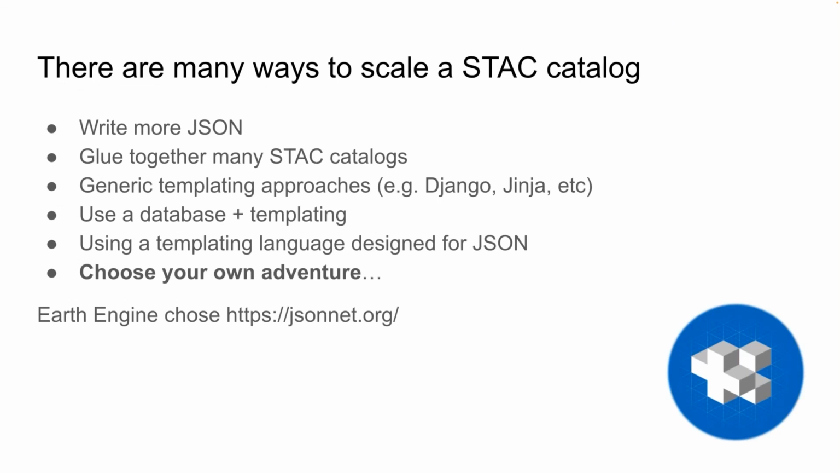And there are lots of ways to slice this. You can write more JSON just directly. You can glue together STAC catalogs across different organizations. You can do various generic templating approaches where you blend like Python and Django and Jinja or something like that. You can use databases and drive that with templating. You can then do things like take templating languages that are designed for JSON, where it might be a little bit closer together. You can choose your own adventure. You can mix and match lots of those different options.